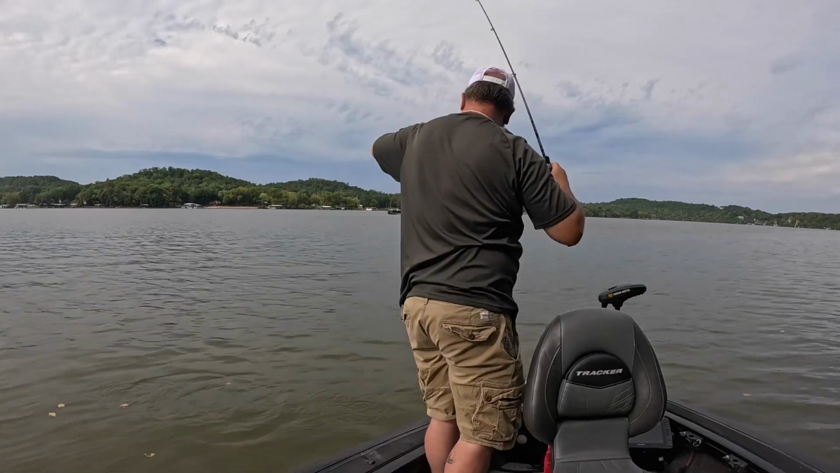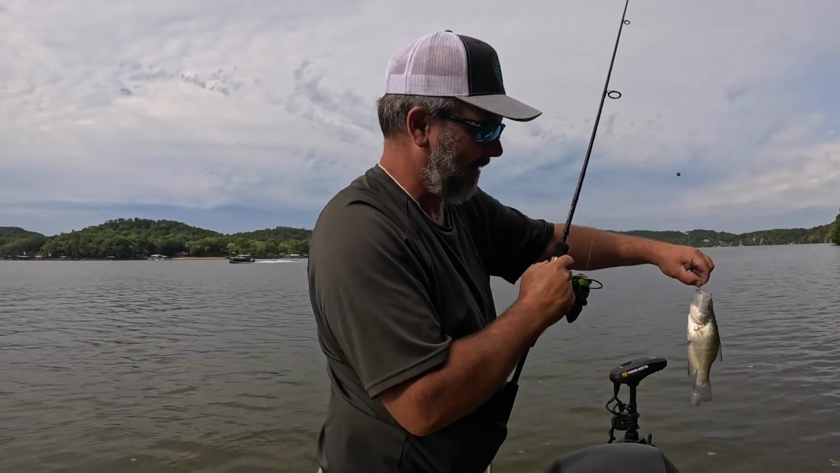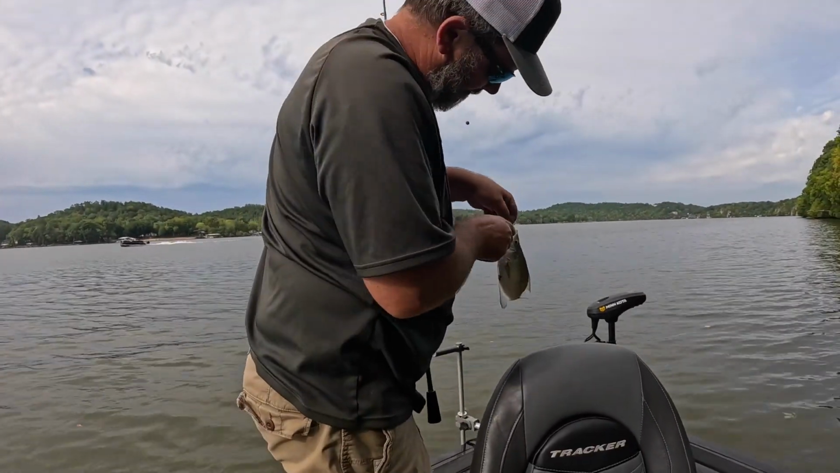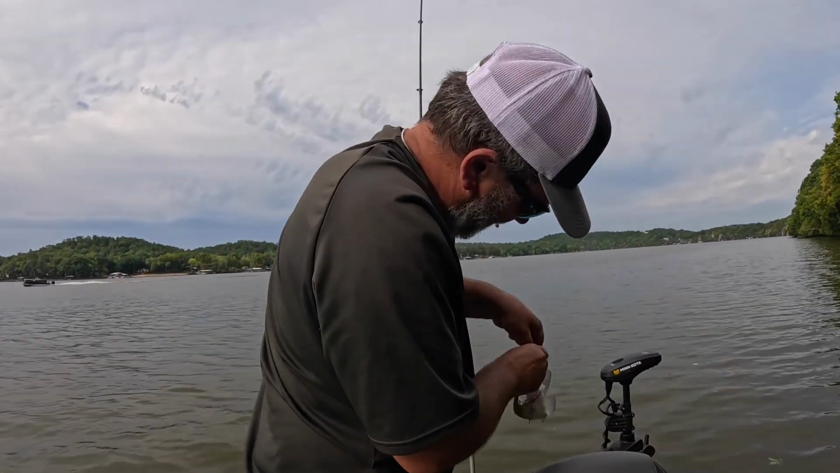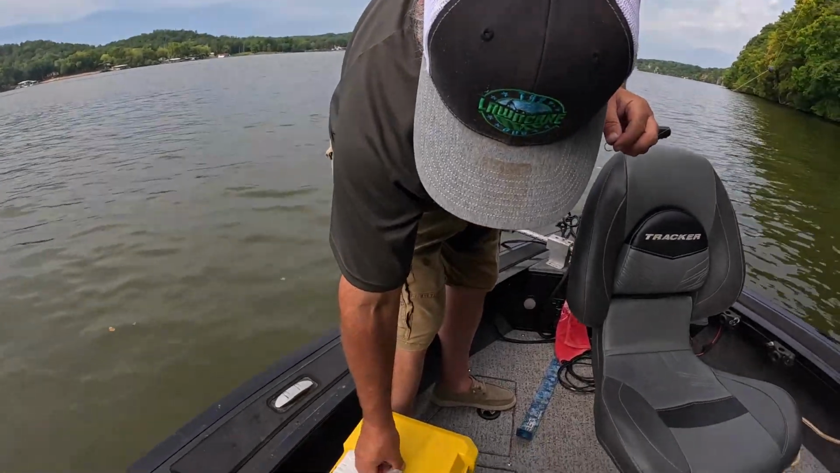It's pretty cool. I was just getting ready to set the camera up on you in case you caught a fish. I did. And you caught a fish. Is that 9? We're keeping 9s. These are 9-inch. Is it 9 or 10s here? I can't remember. 9.5. So.